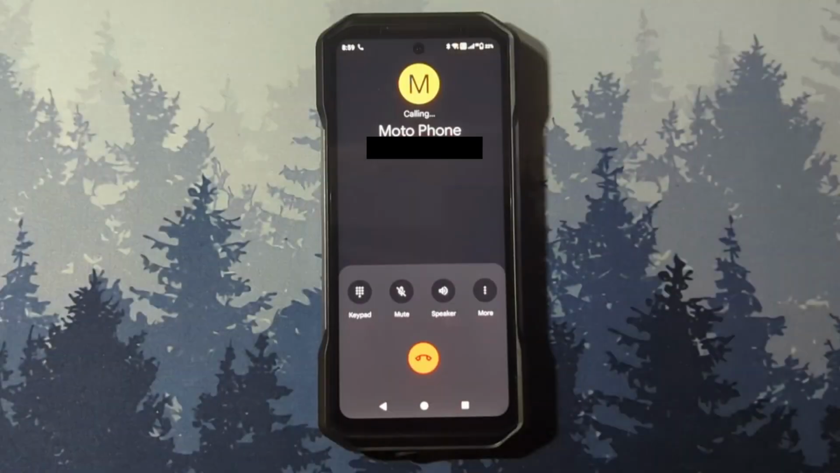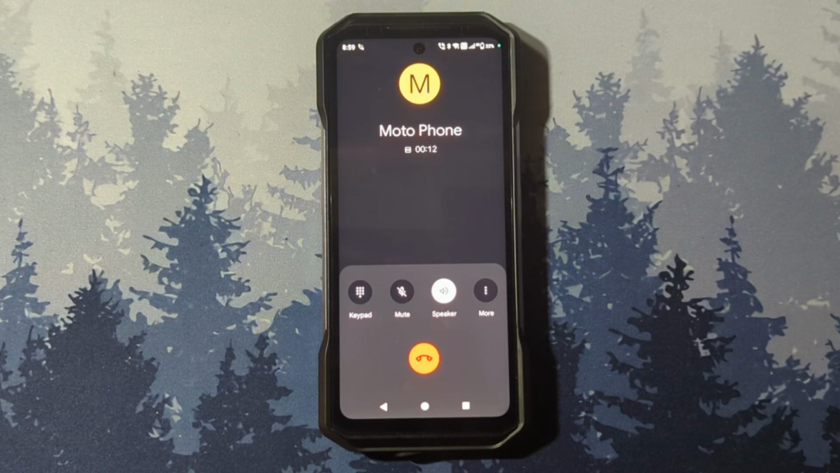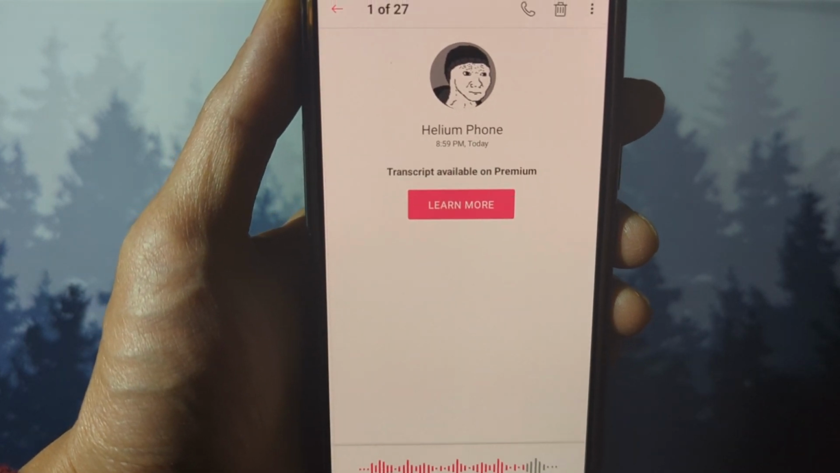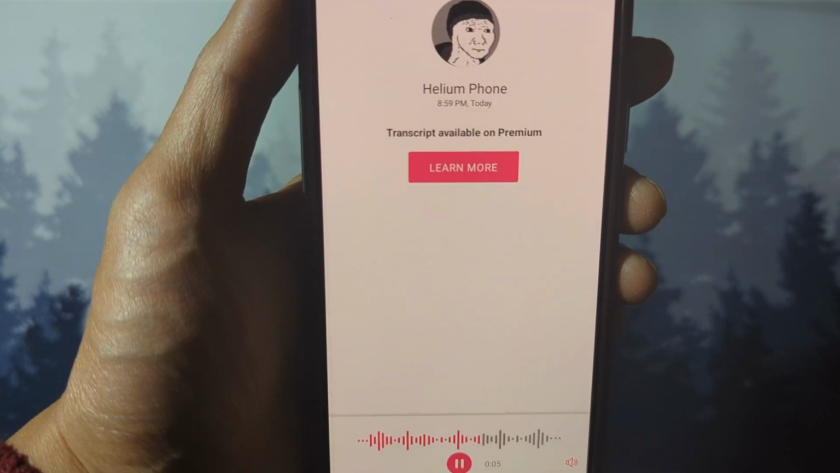Now I'm going to leave myself a voicemail using the Armor 27T Pro to test out the microphone. Please leave your message. I'm leaving a voicemail using the Ulefone Armor 27T Pro. The voicemail playback sounds like this. Leaving a voicemail using the Ulefone Armor 27T Pro.